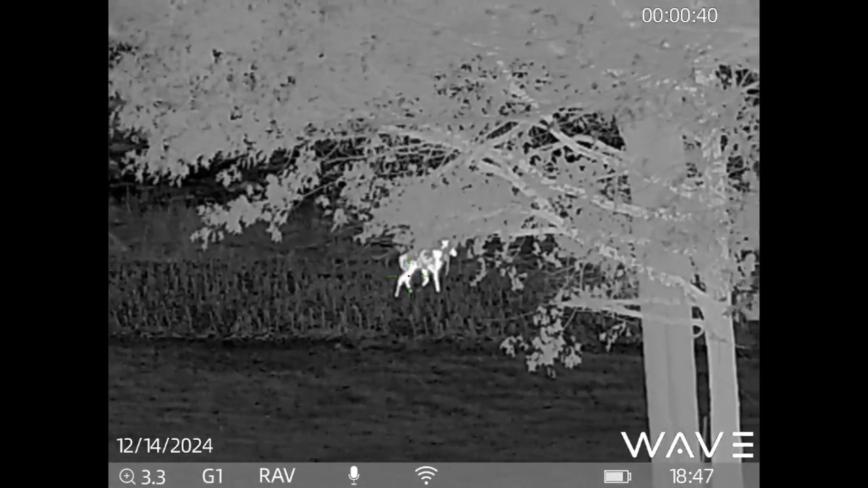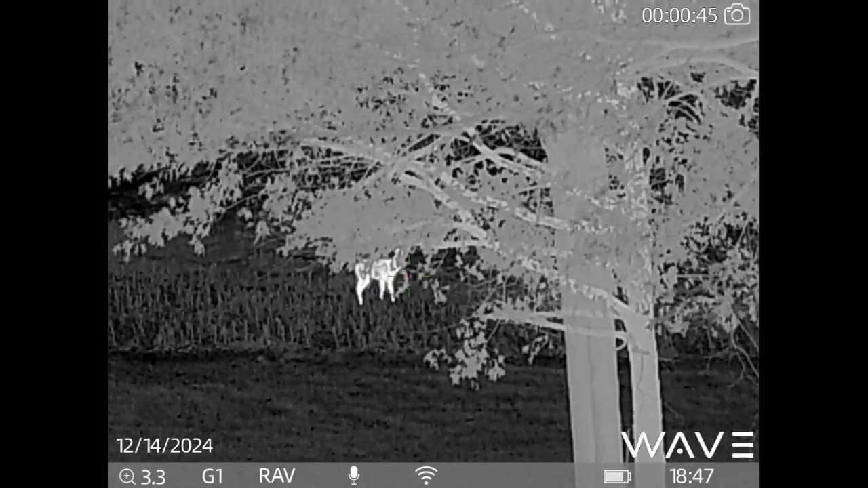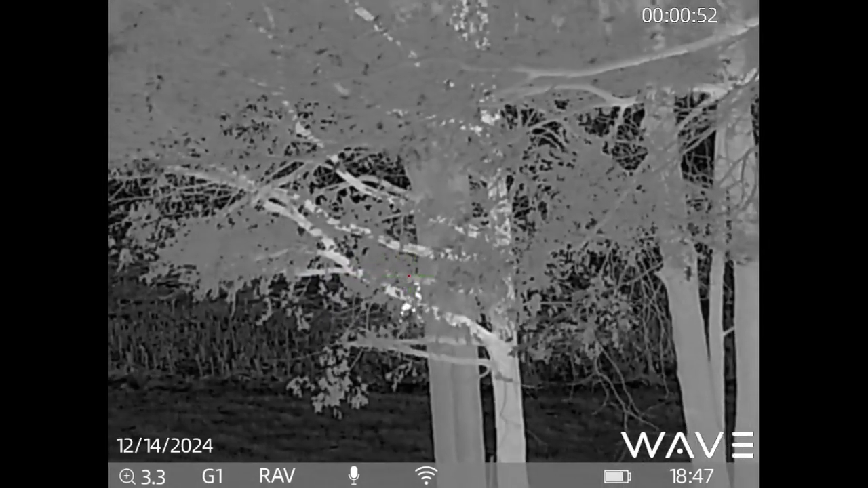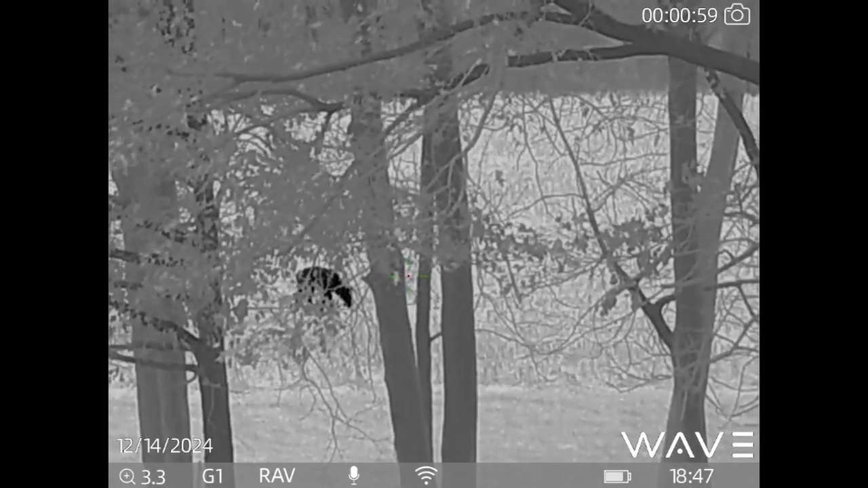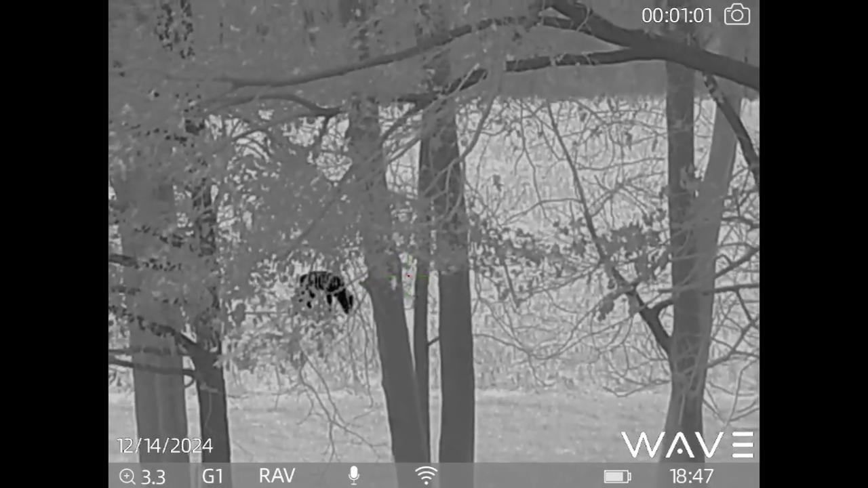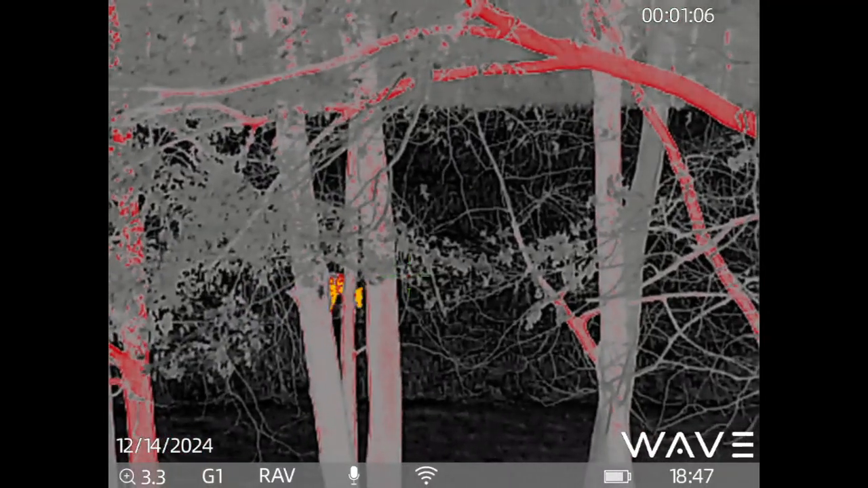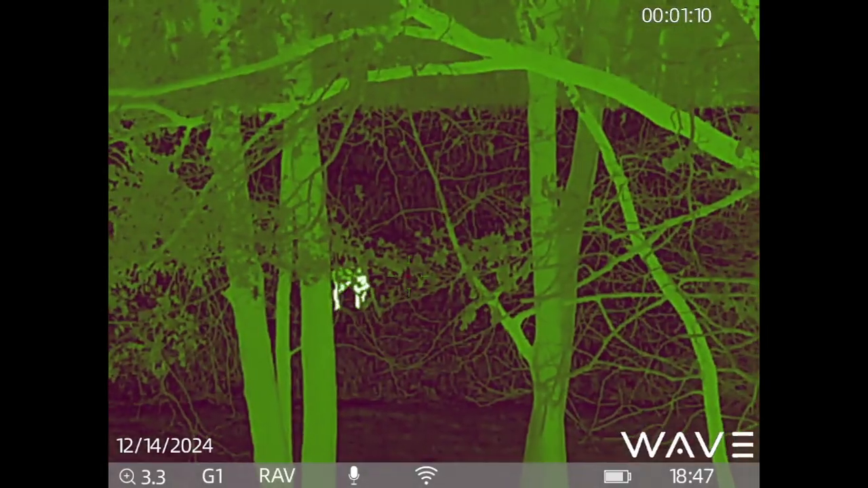Now as we take a look at this white-tailed deer that I recorded at 100 yards, I want to cover some of the specs of the scope. It has a thermal sensor that is 384 by 288. The sensor pixel size is 12 micron. The objective lens diameter is 35mm, and the frame rate is 50 Hz. The field of view is 400 feet at 1,000 yards, and the base level magnification is 3.3 optical, and it has a digital zoom to 16.5.